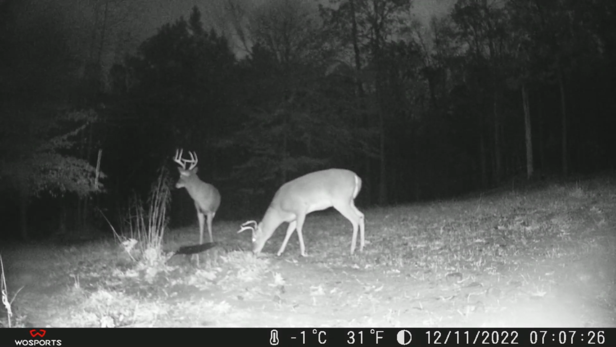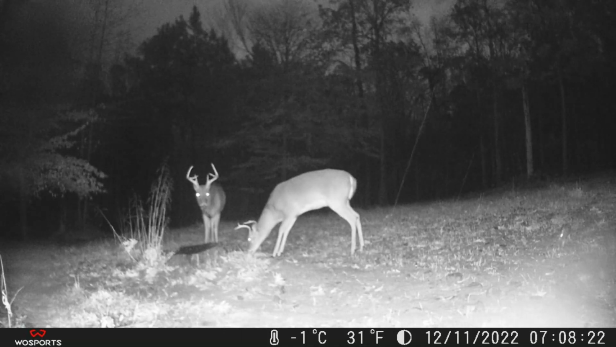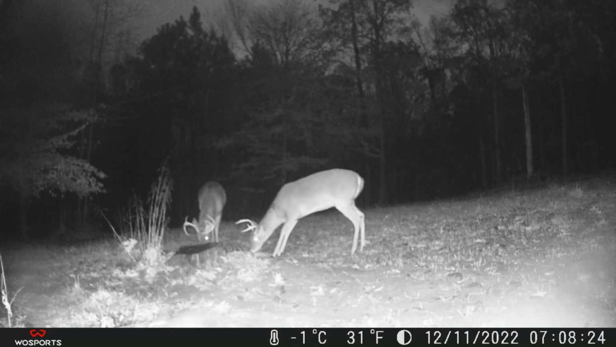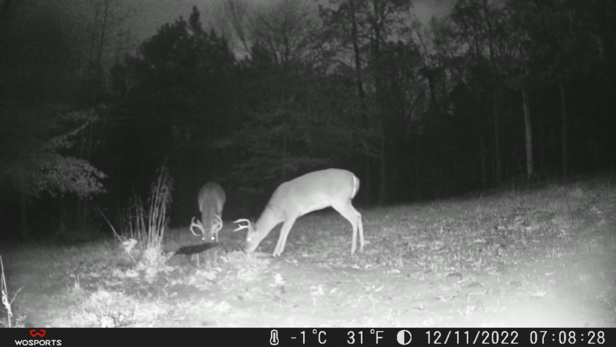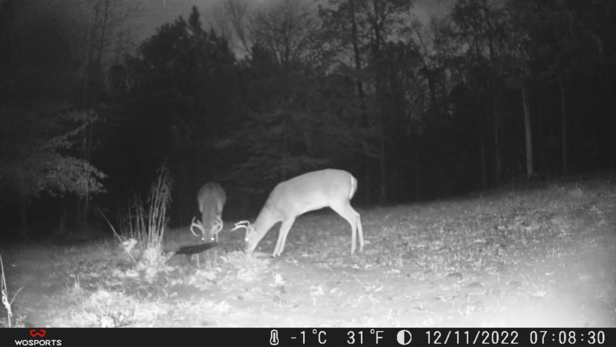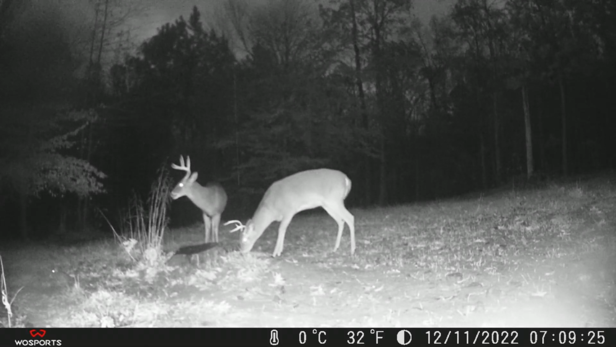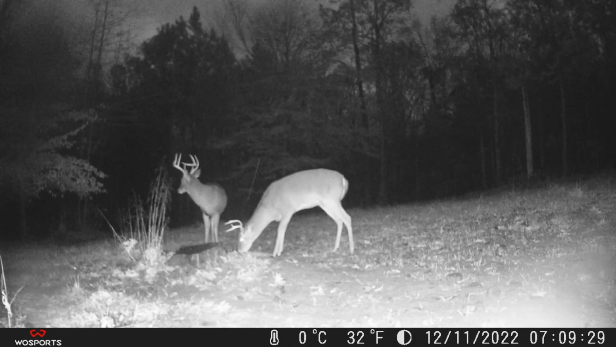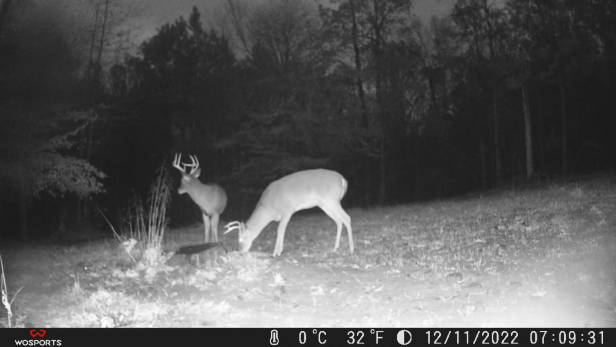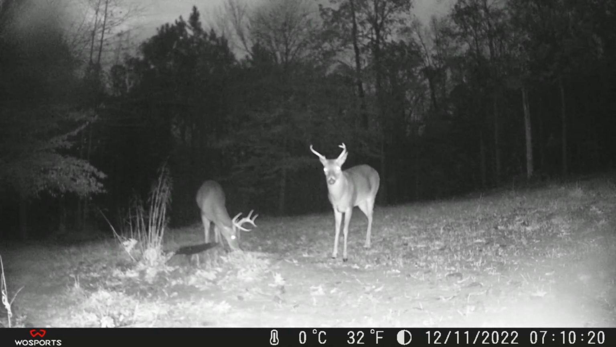I said the date was December 11th. It's actually November 12th. So right now they're both sharing the corn pile with the rabbit that pops in and out. And everything seems okay. It is the middle of the rut, or I would say, yeah, it's the middle. Maybe the beginning. It's November 12th.